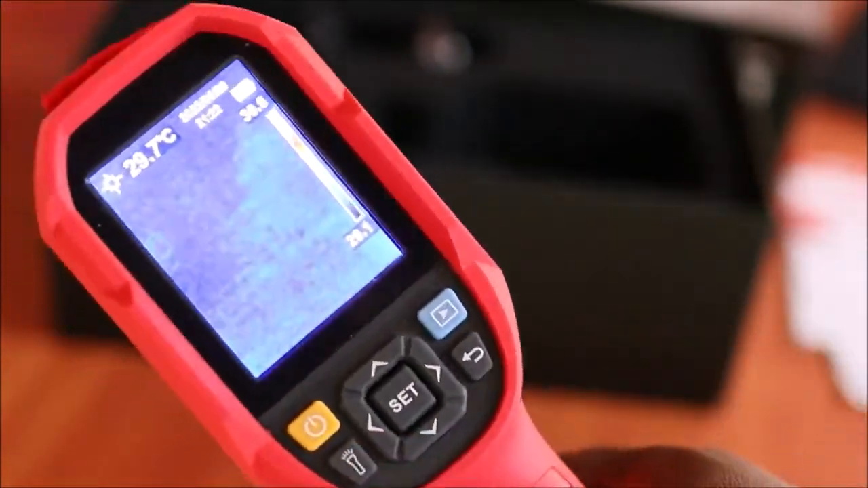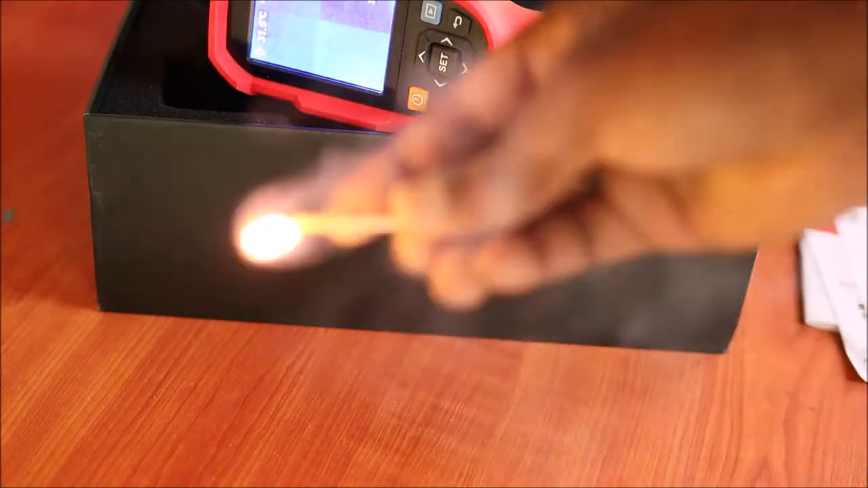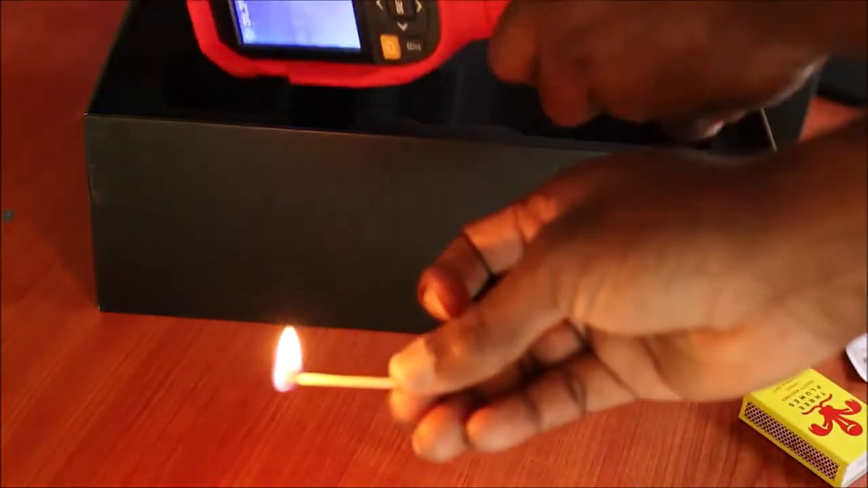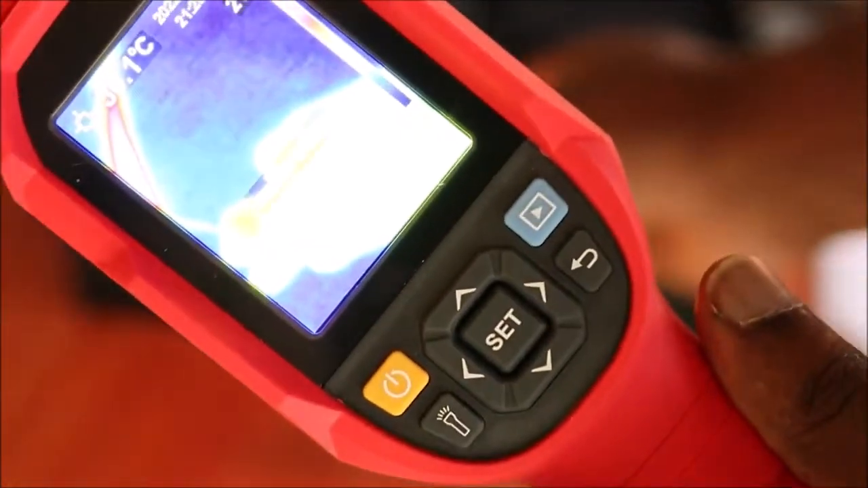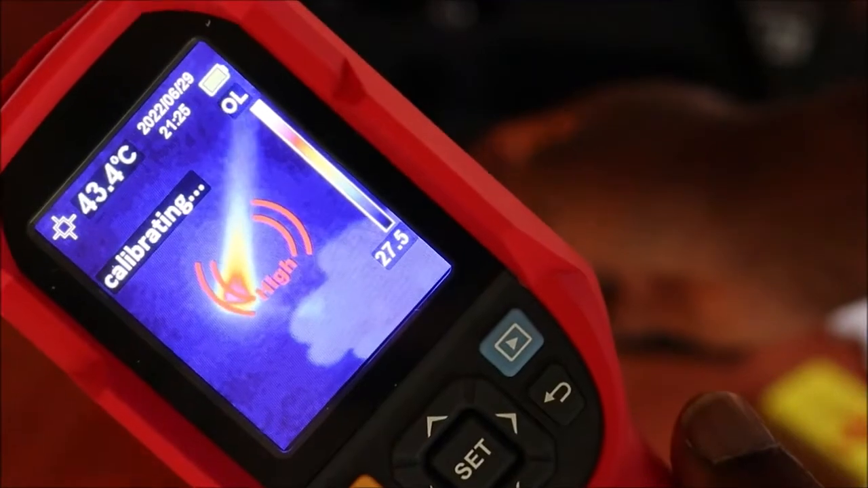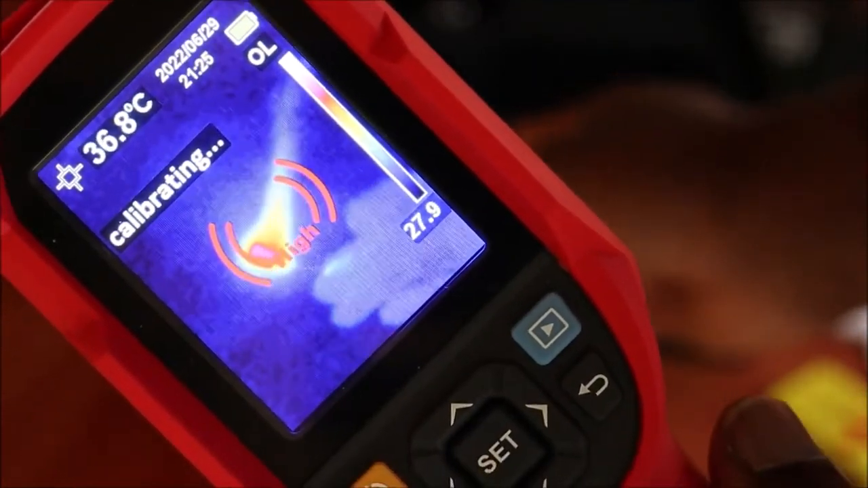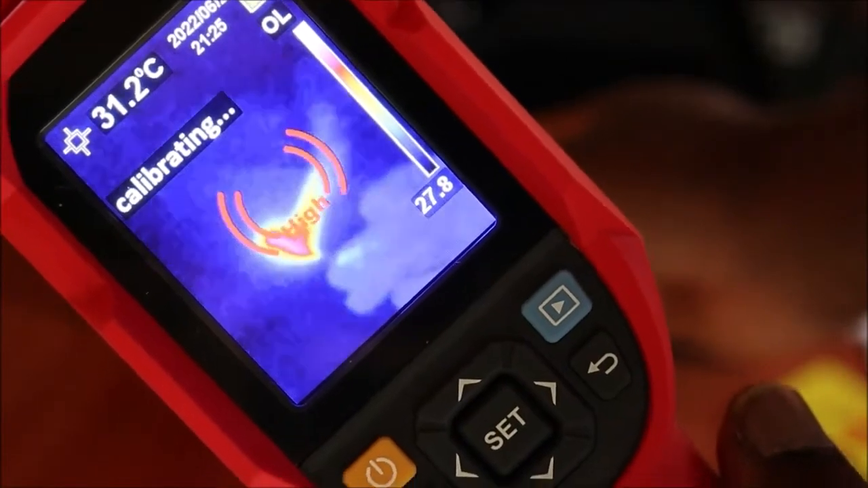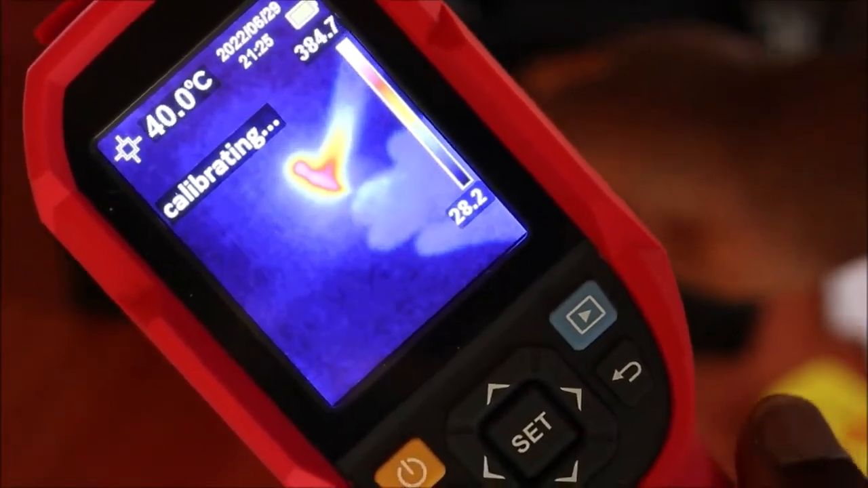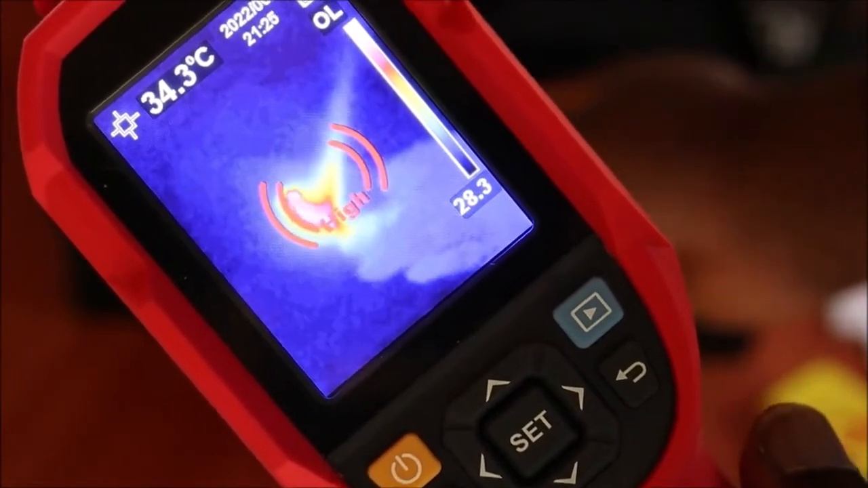So guys, I'm going to show you how this works. I'm going to show you how it's done using these matches, right? So if you look, you can see it says that it's high, and also it's saying that it is calibrating there. It's even identifying the spot as well.